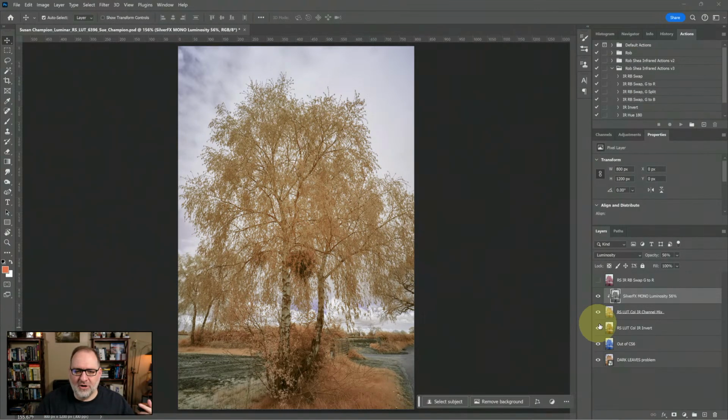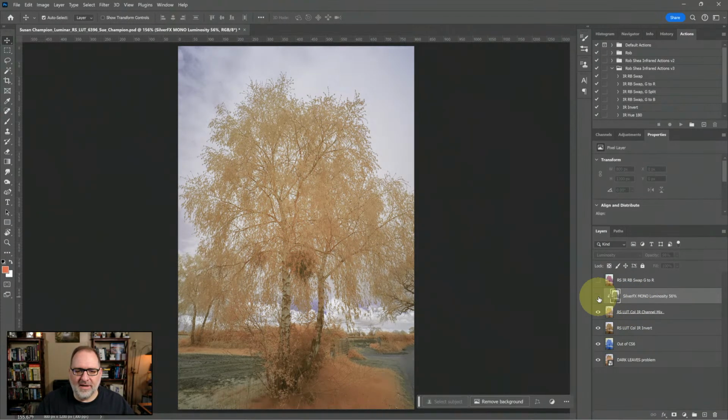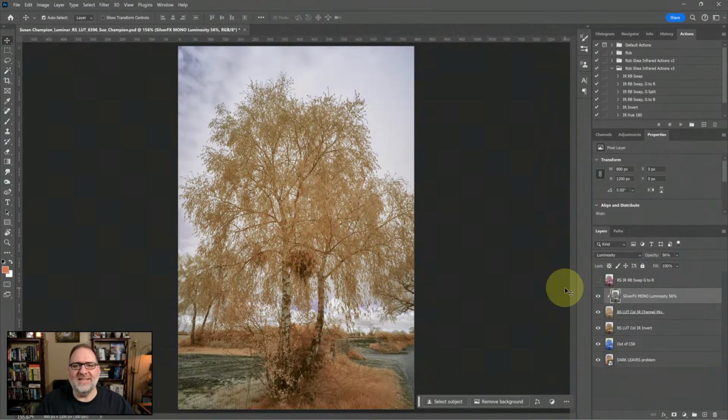So here's what the image looks like with that layer added, and then here is without. You can see immediately that just adding in, even at about 50% of the luminosity, is bringing in so much detail into this image. And that's definitely a way to counteract the overcast problem in an image like this, is to bring in that detail. I think it's a great technique for bringing the power of SilverFX Pro into a color image, so you could still get the benefits in a color image. So thank you for sharing that.